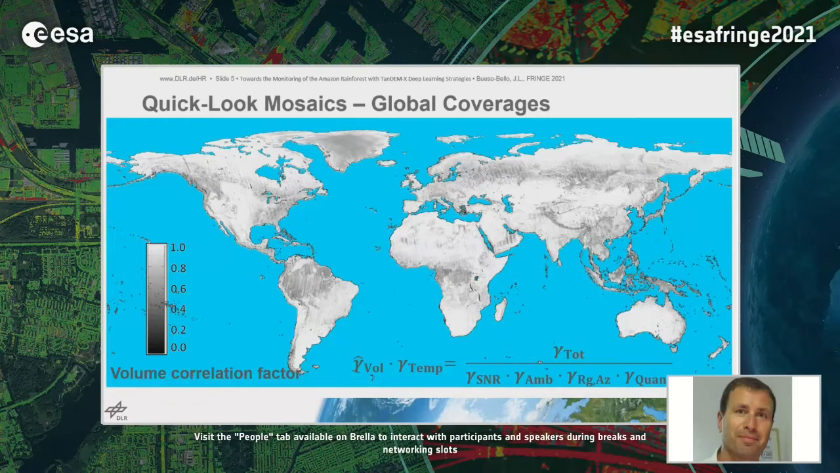And then, estimating the total interferometric coherence, and all the other parameters depending on the ambiguities or the quantization, the SNR are known from the system engineers. The gamma volume correlation factor can be estimated. And as we can see in this global map, it seems, and this is also well known, that the gamma volume